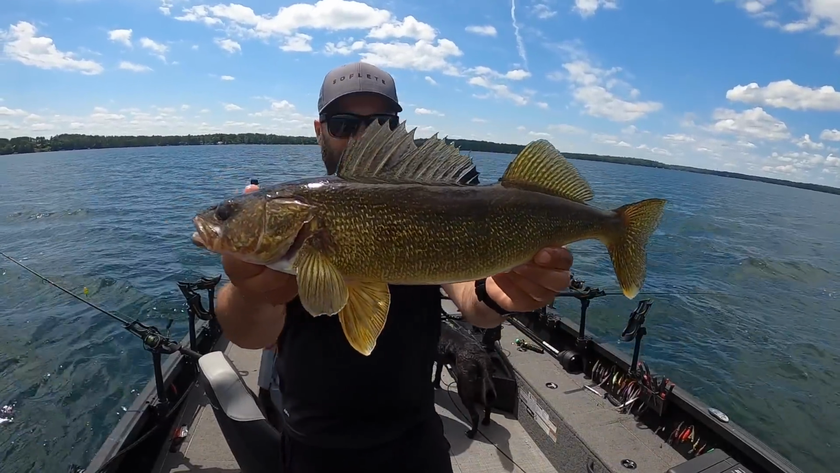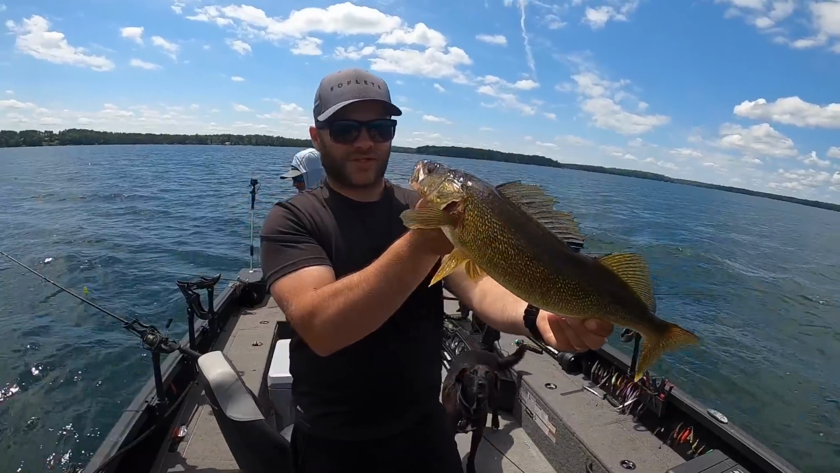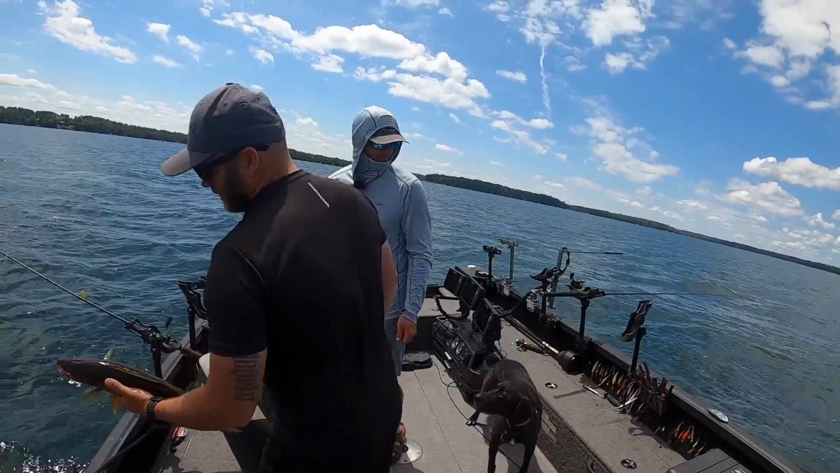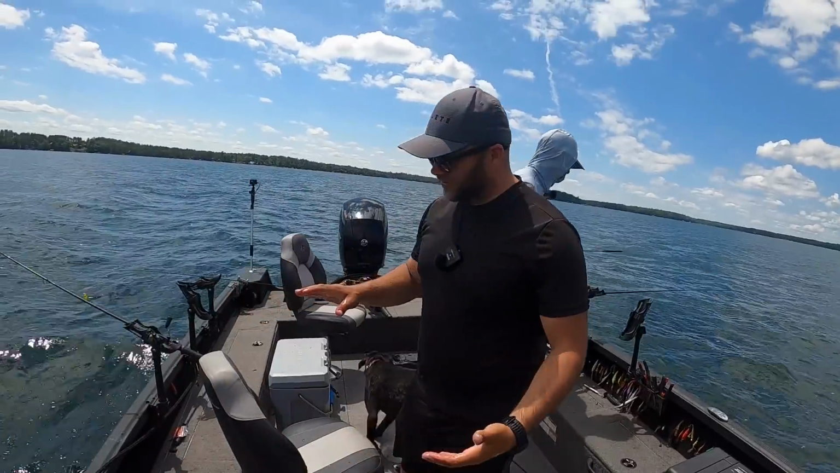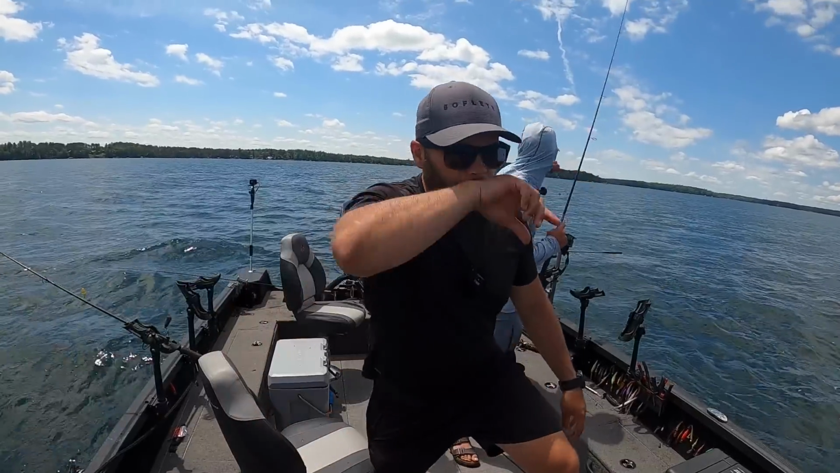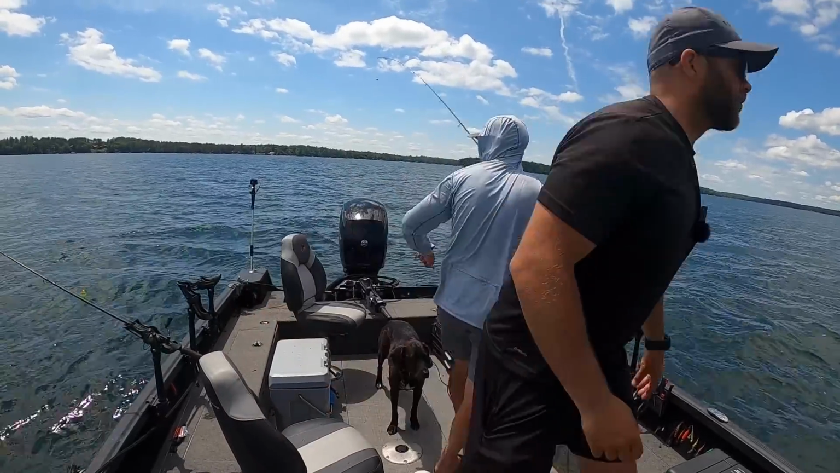There we go. Solid fish right there. That's kind of what we're after. I did lose a big boy at the boat that I was very unhappy about. I almost cried. But there we go, fish number 2 on the little top secret spot that old Tommy boy found.